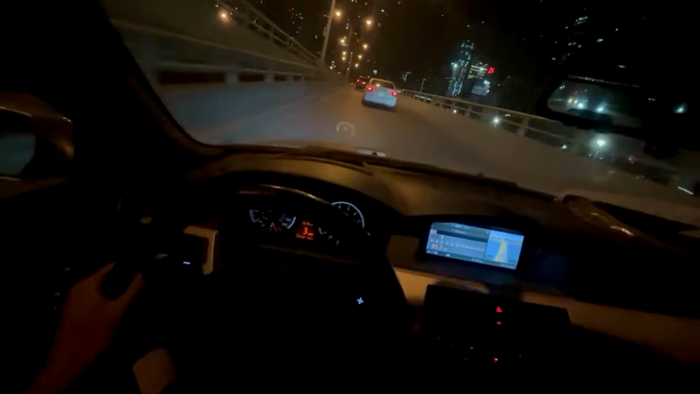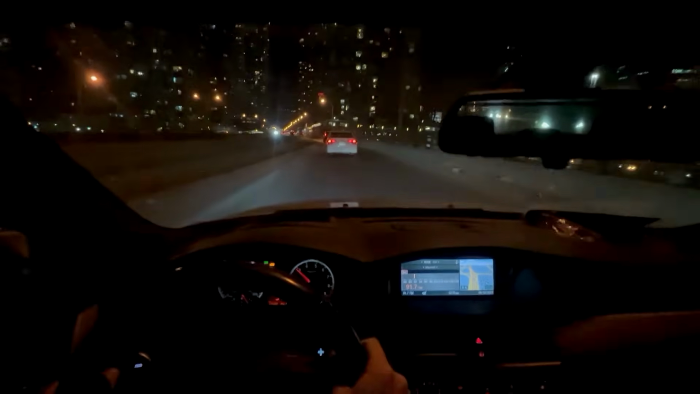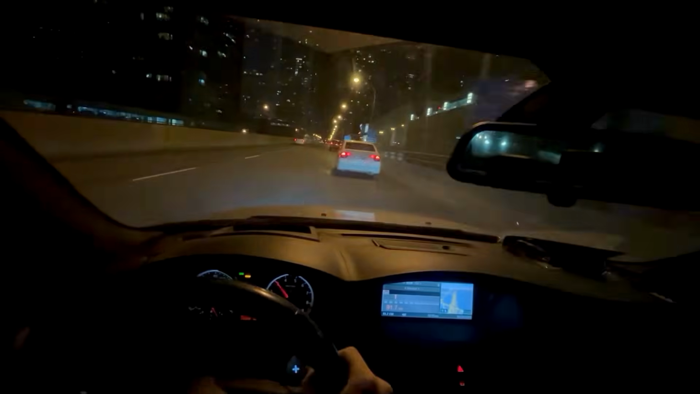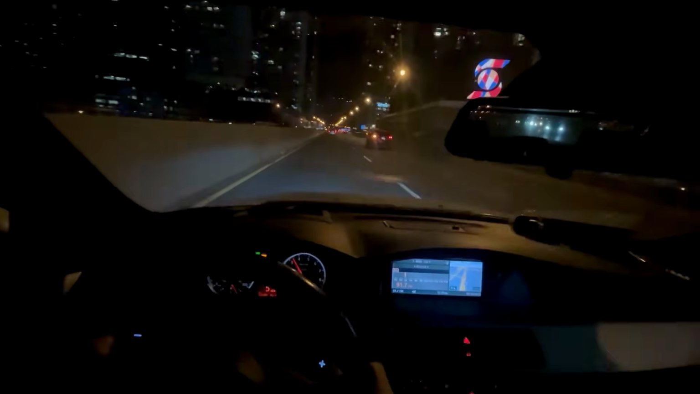All right, let's fire this thing up. Push the M button too, even more power. And welcome to the Toronto Gardiner Expressway at 12:19 a.m. Rogers Center over there too.